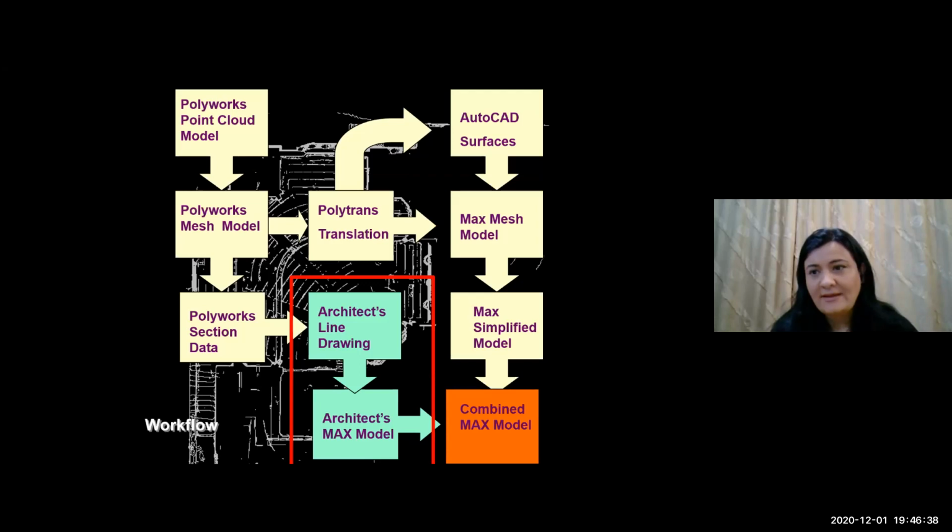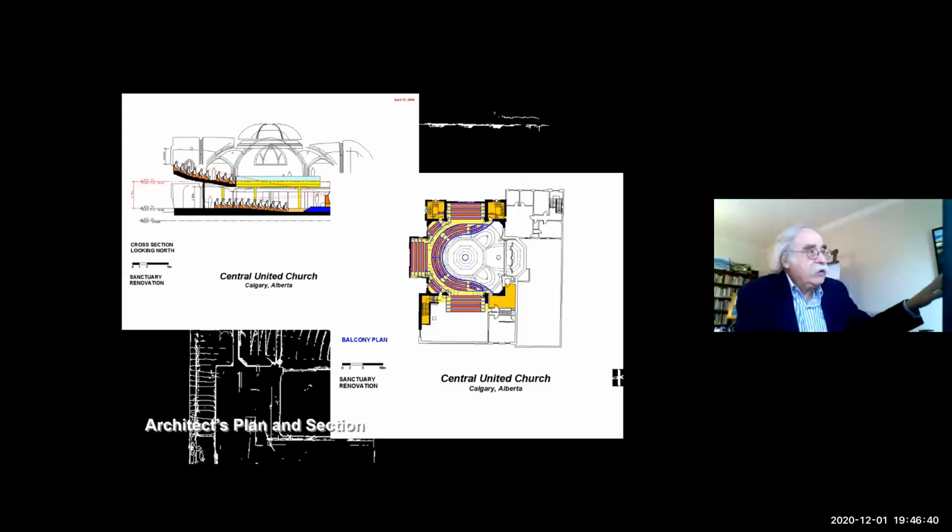Ultimately, we took the architect's drawings and brought them into the model. They wanted to renovate the space. So we wanted to show them what it would look like after they renovated.